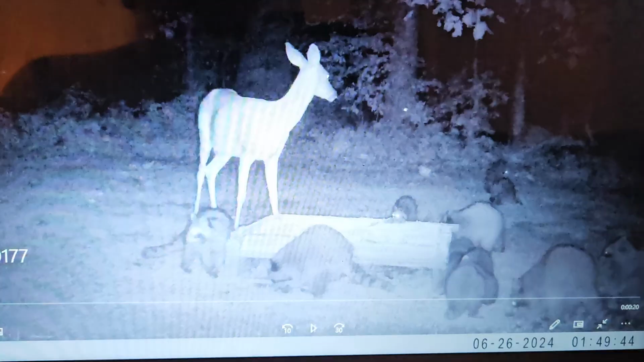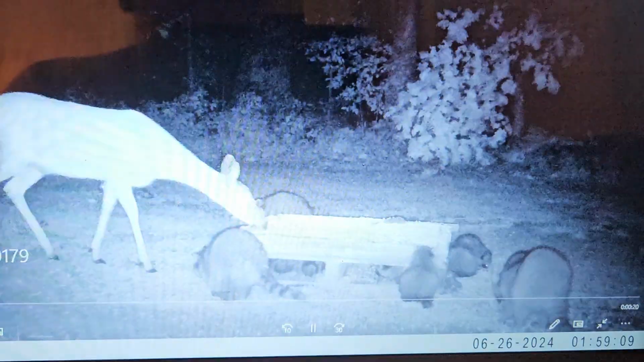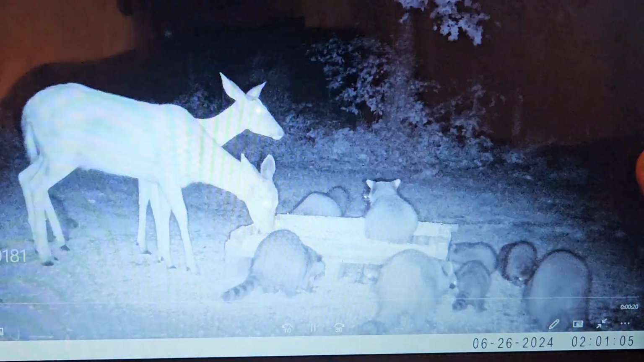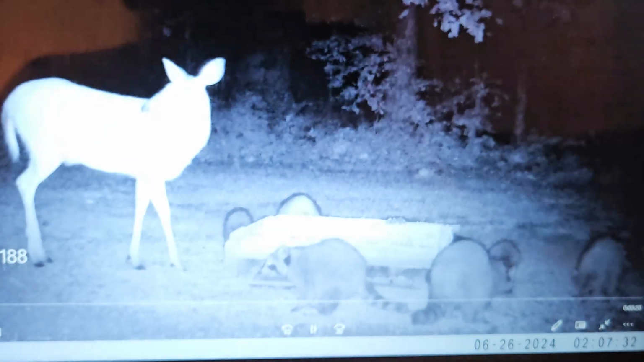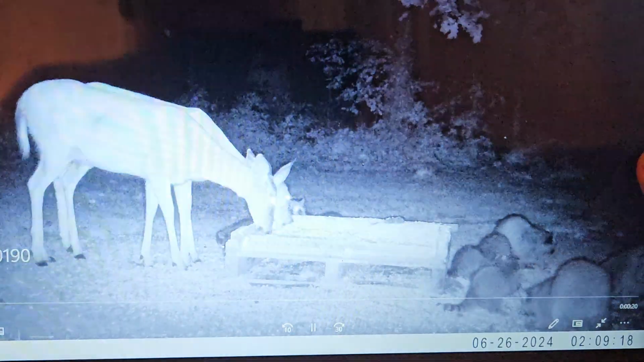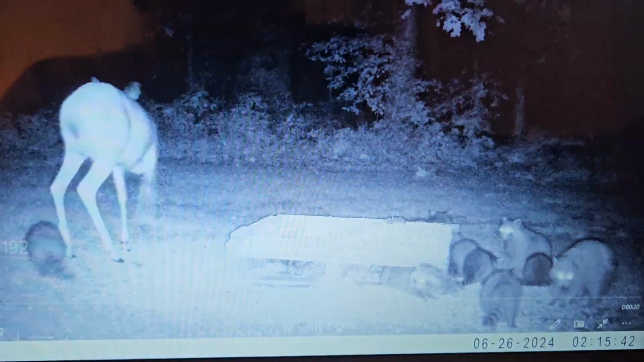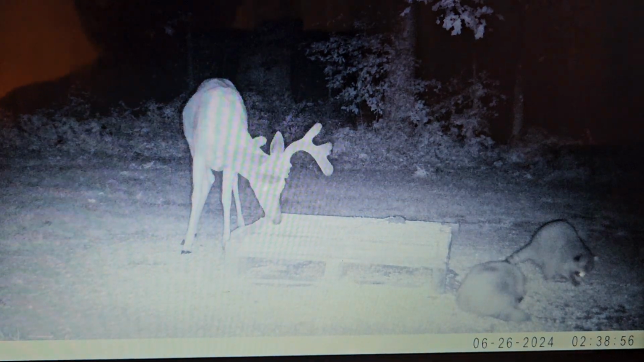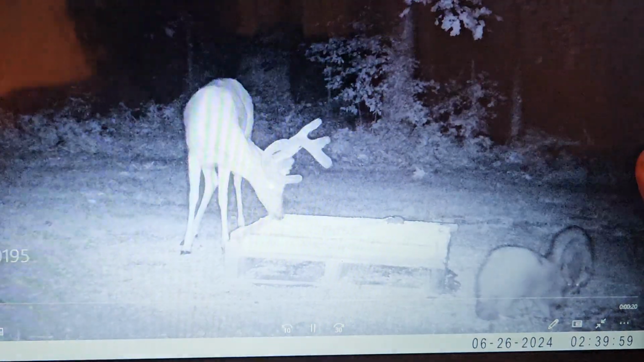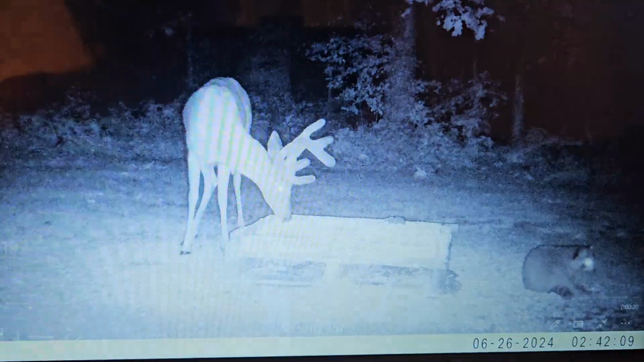I want to get through this just to show you the progression of Tyson every day and how his antlers are growing. He comes every day. Don't miss any day. 2 in the morning, there he is again. Just hoping he continues to come for me during hunting season.